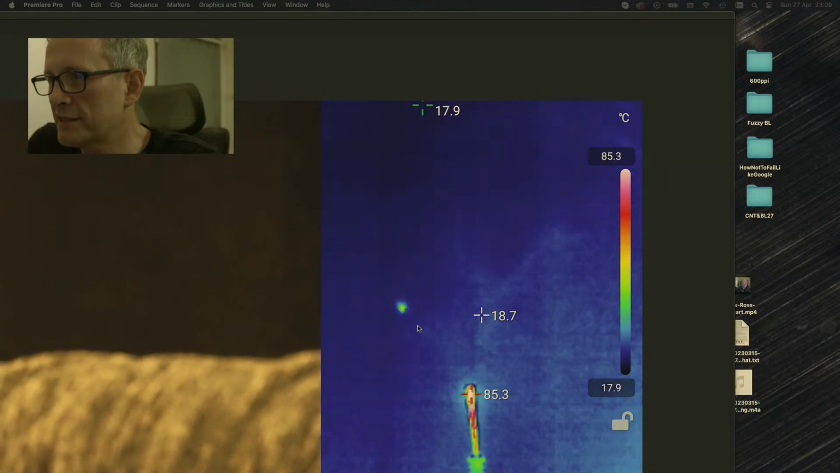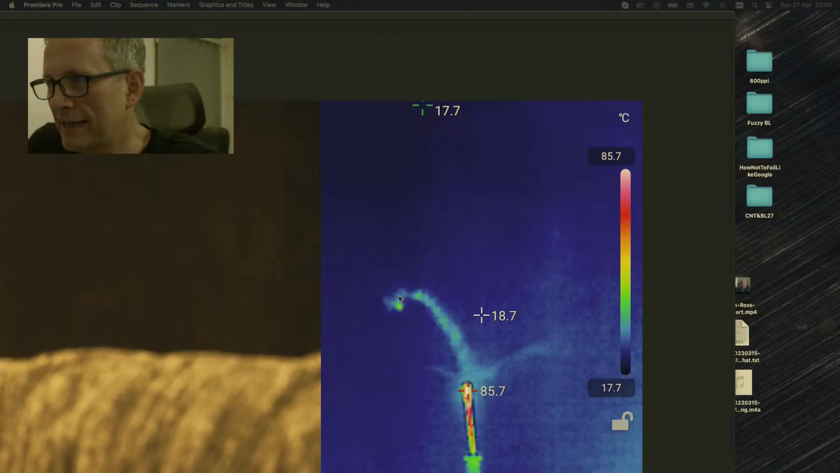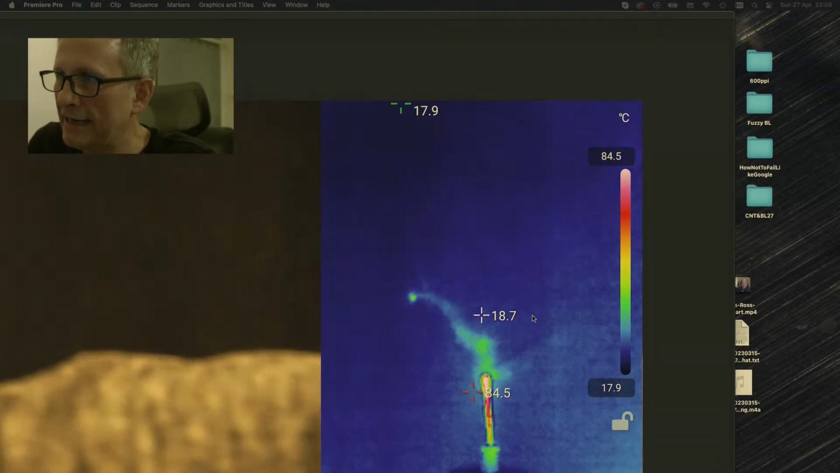It's very persistent here, very persistent. Again, this discharge appears to be attracted to it. Again, this one, dead like that, all of the discharges just going to that spot. The weird thing is it's not actually making it hotter.